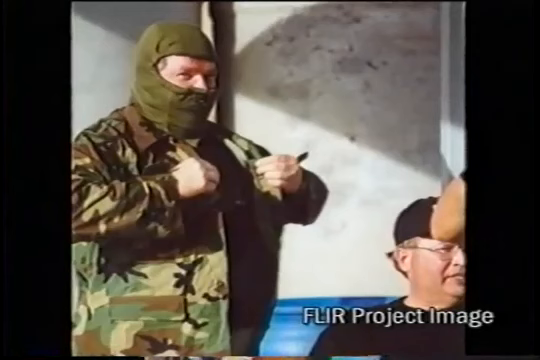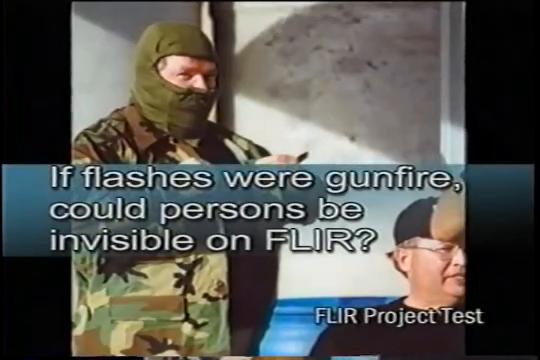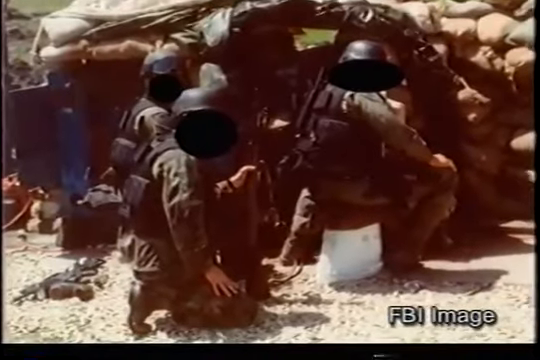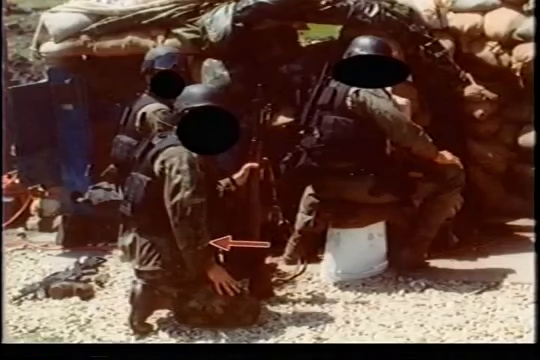The first question raised by the Fort Hood tests has to do with the visibility or invisibility of federal agents on the FLIR video shot on April 19th. Still photos shot on the same day show FBI personnel wearing standard military field uniforms called BDUs.